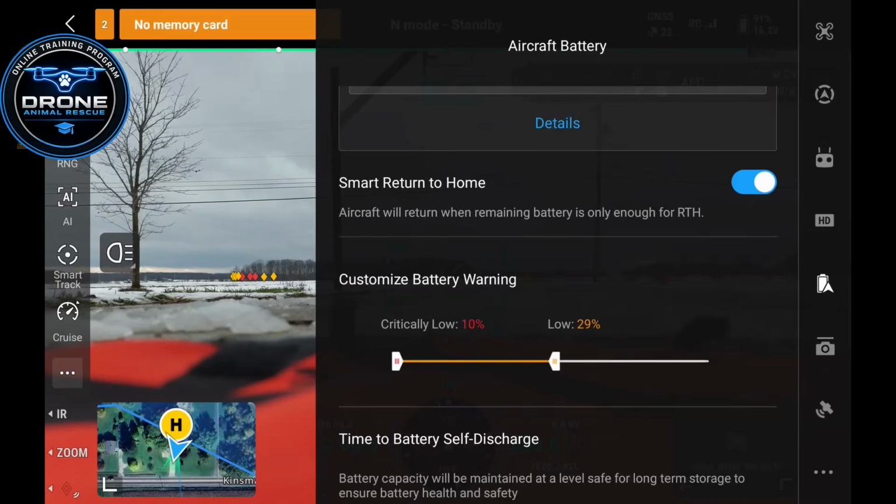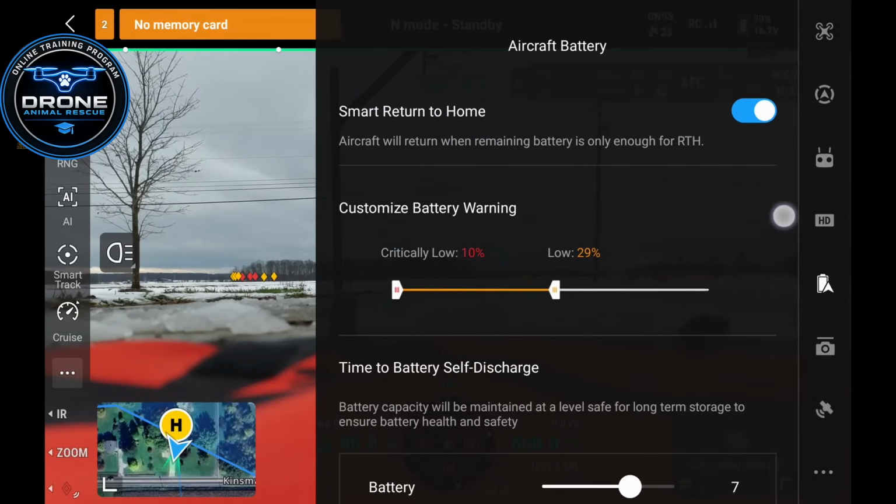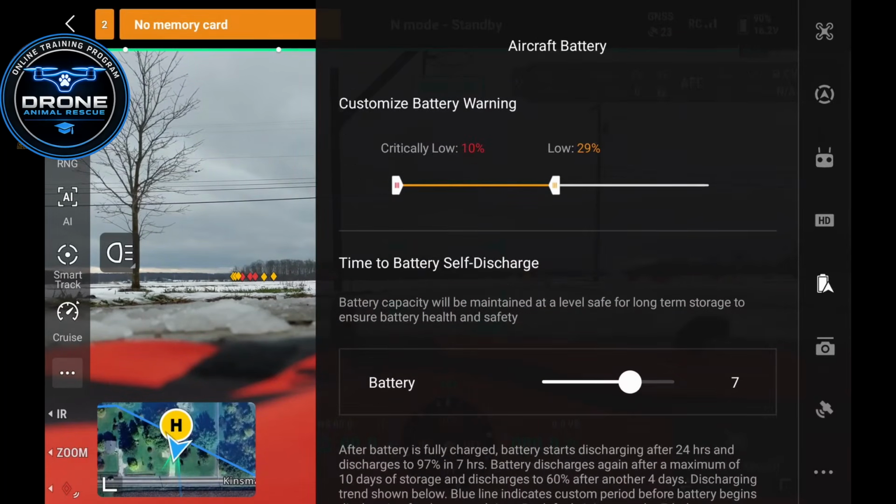So I like to put that as low as possible, only because I don't want the drone to force land sooner. And then next is just your low alert. So that's just going to be when you start getting battery notifications that, like, hey, your battery is low, and it'll start prompting you to return to home and all that. So I had that set at 29%, and then my critically low at 10%, just to give myself enough grace as I possibly can when it comes to my drone being force landed.